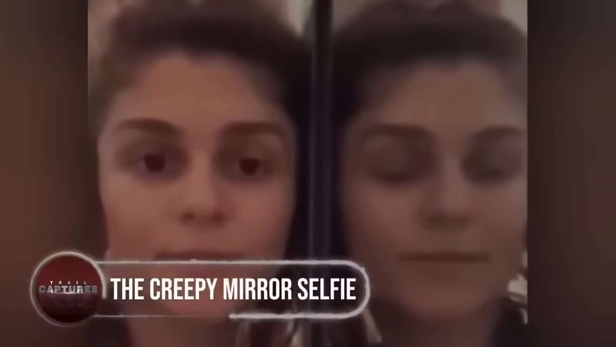The creepy mirror selfie. Get ready to feel the chills down your spine with this viral sensation that's been taking the internet by storm. This hair-raising footage has everyone talking. The eerie encounter begins as a woman attempts a simple selfie in front of a mirror. But what happens next defies all explanation.